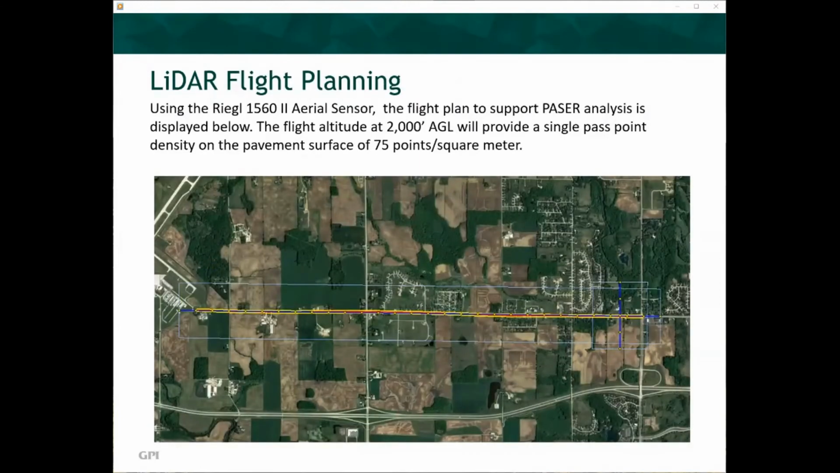Using the Riegl 1560 Mach 2 aerial sensor, the flight plan to support PASER analysis for the County O corridor is displayed below. The flight altitude at 2,000 feet above ground level will provide a single pass point density on the pavement surface of 75 points per square meter. It is possible to increase the point density to 100 points per square meter by lowering the flight altitude to 1,500 feet above ground level with the proper aircraft speed. The higher the point density, the easier it is to detect surface defects, deformations, and cracks.